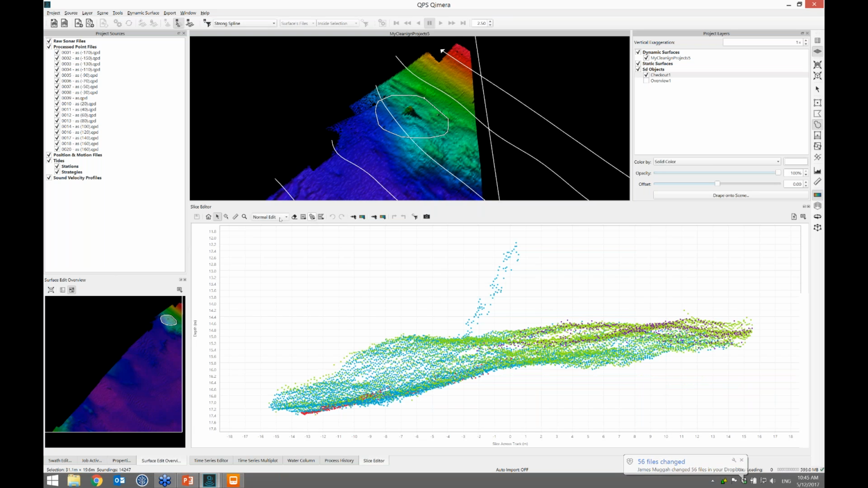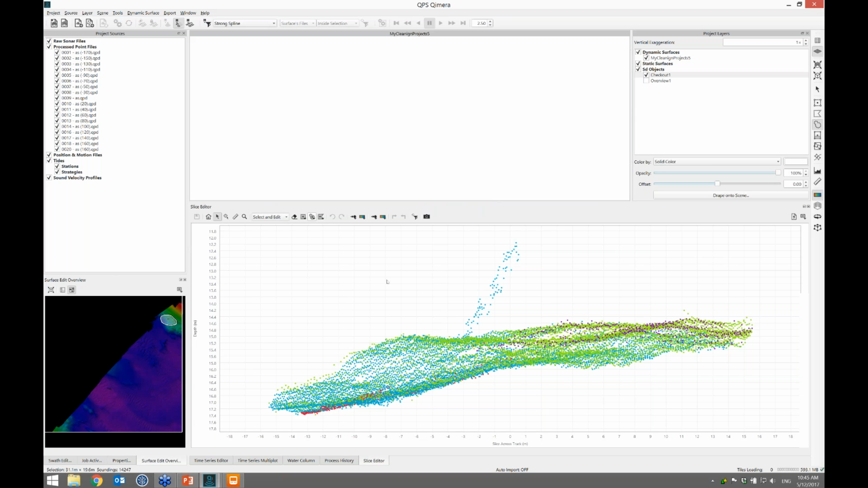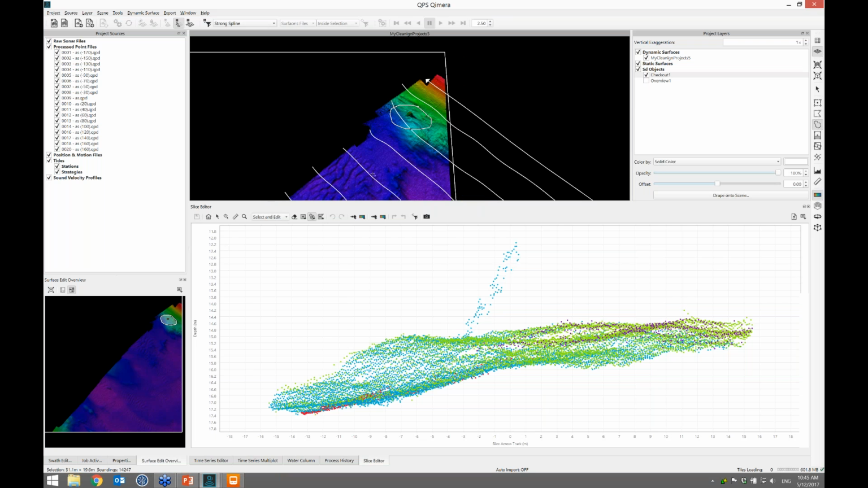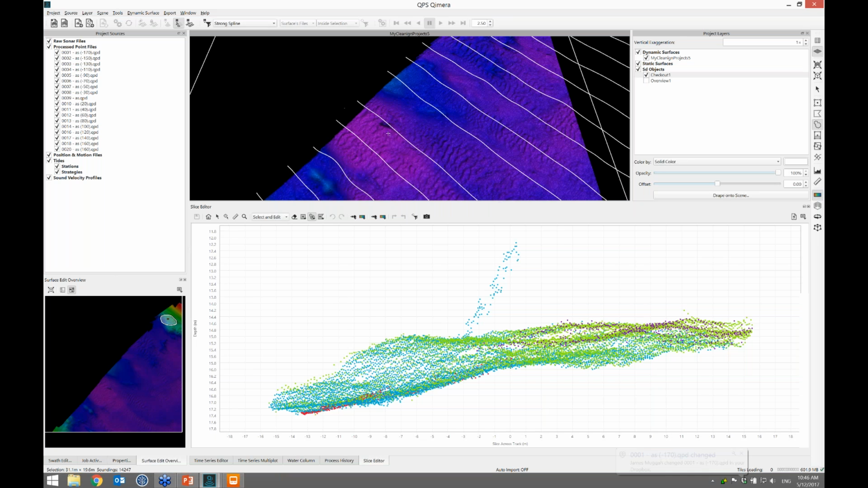What I can do here is switch to select and edit. If I look at these dots, they're from one pass, and there's lots of other colored dots from other passes. That's a little suspicious to me. What I'll do is select these and mark them. I'll set the suspect flag and save that. That saves it in the file. I believe those soundings are suspect.